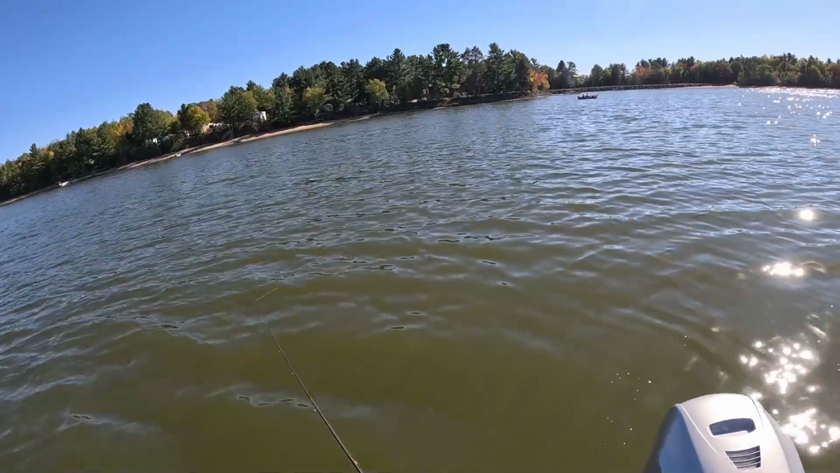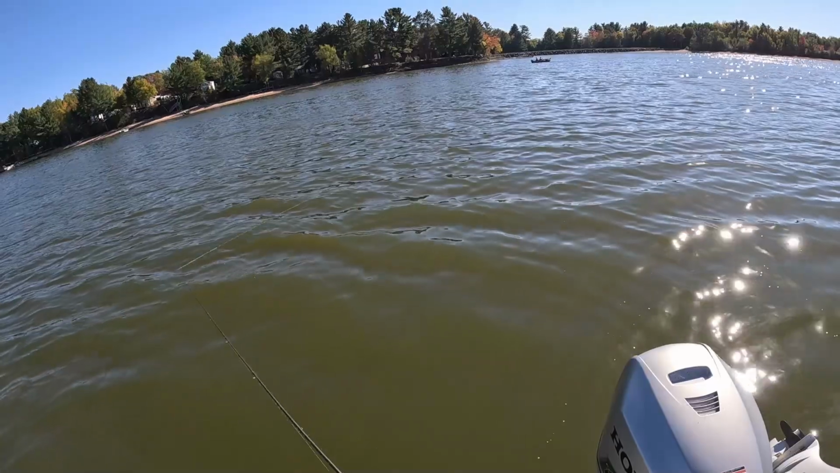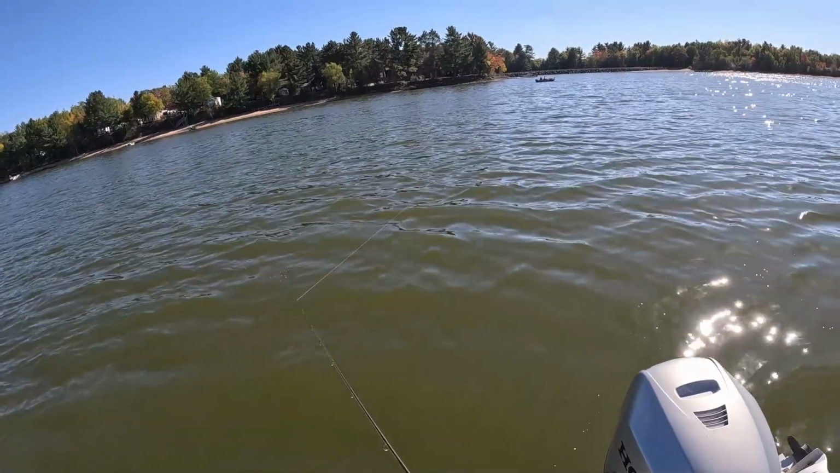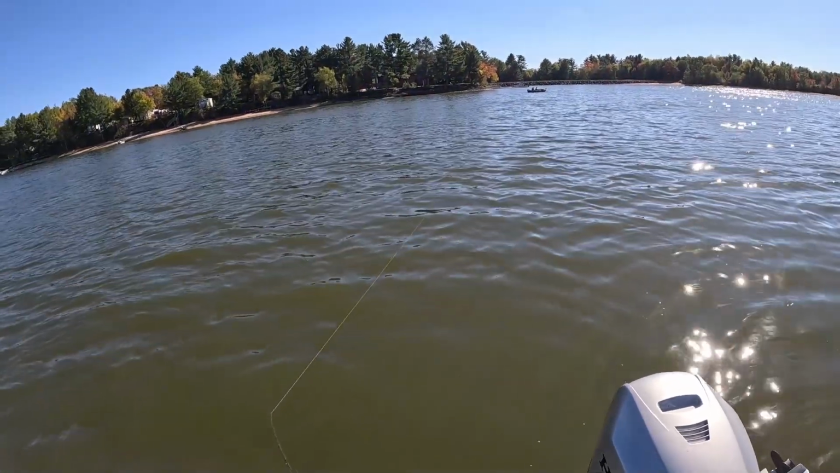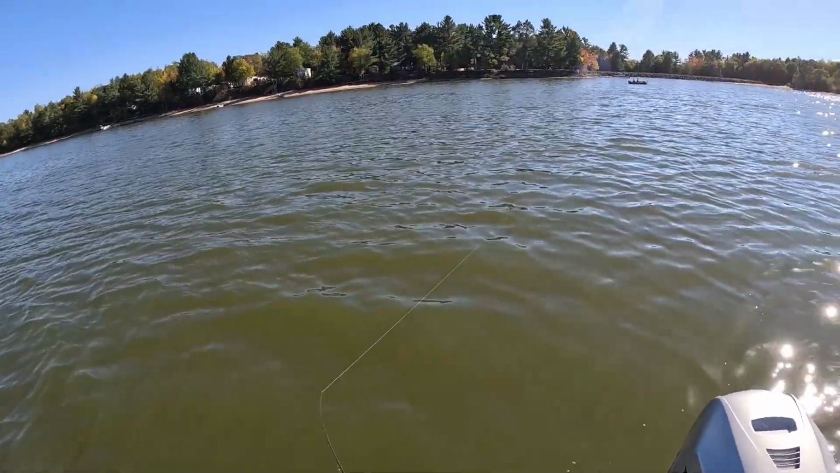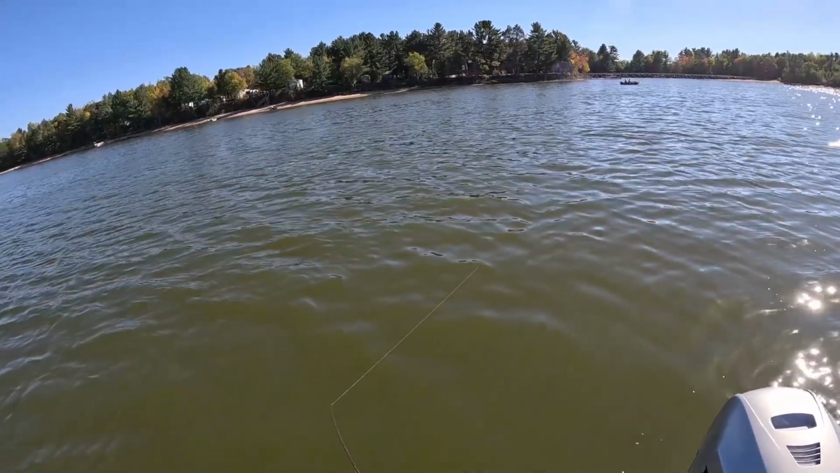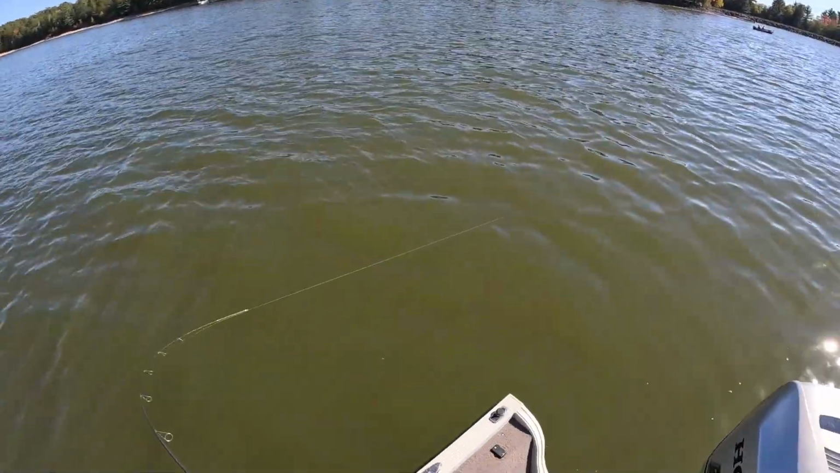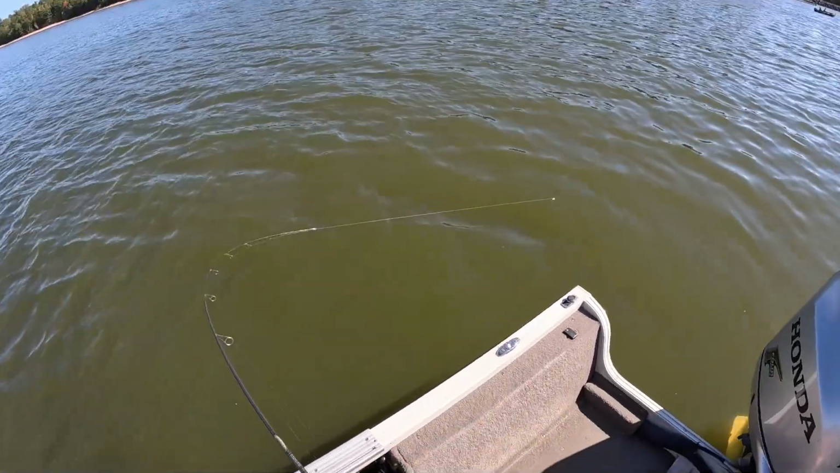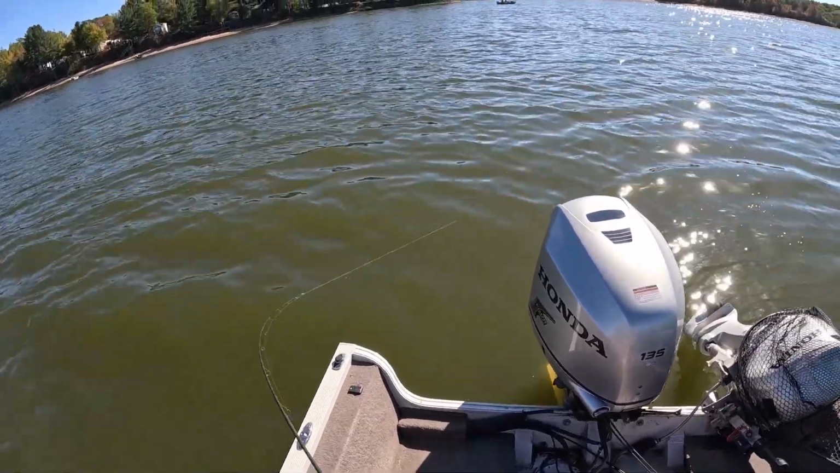So I'm gonna cast it out. First thing first, let her sink to bottom, but my plan is not to keep it on bottom. These crappies will group up around structure, and you'll tend to get hung up on it if you fish too deep, but crappies have a tendency to feed up. So what you can do is just get this slow retrieve going, little twitches in there, just like that. And usually they'll come up and they'll pound it, just like that one did.